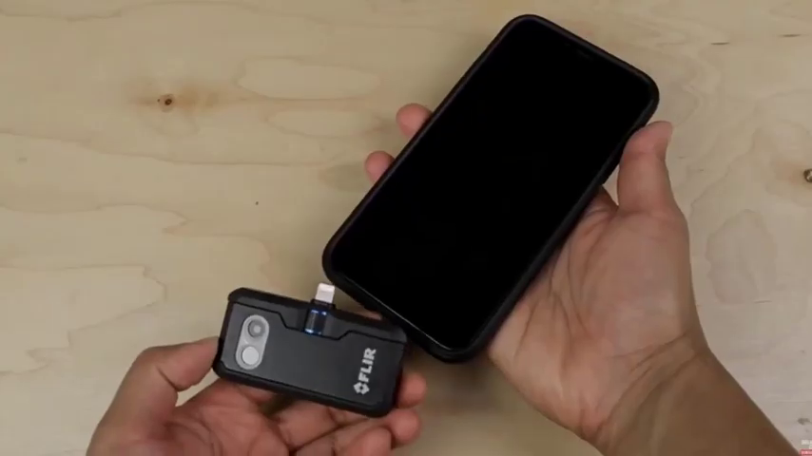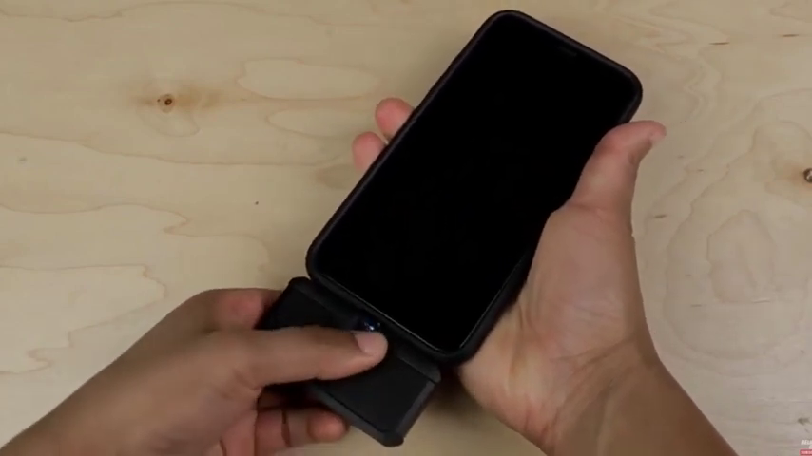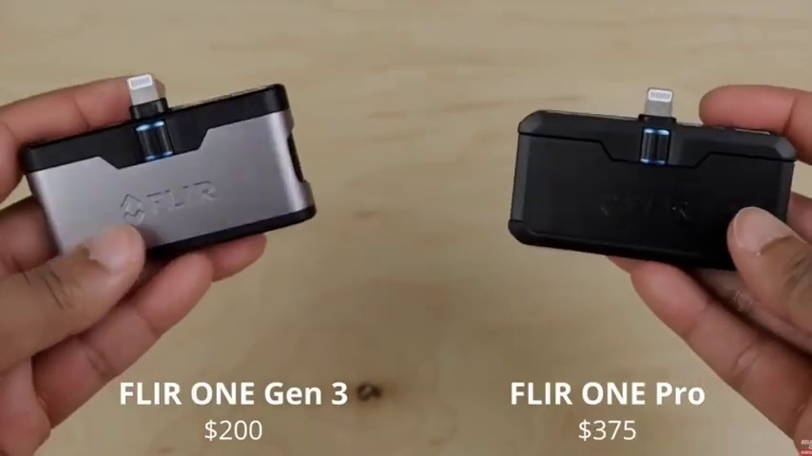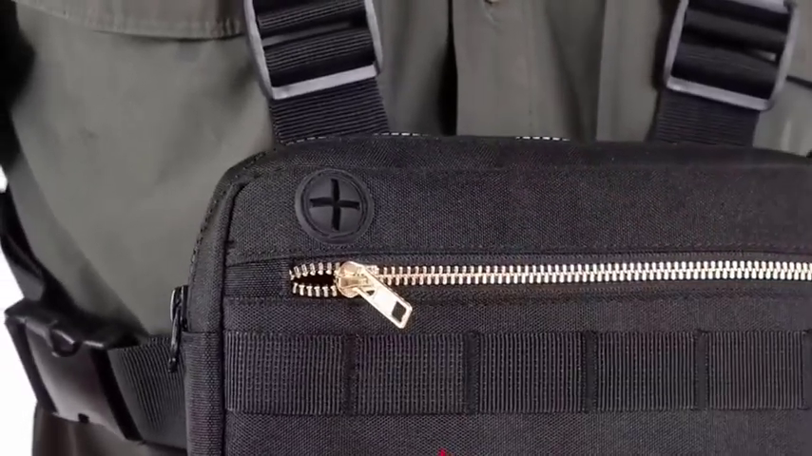Recommendation 2 is that if most of your duct systems are in basements and you only occasionally inspect ducts in attics or crawl spaces, or if your budget is simply very limited, you can save some money up front by going with one of the units that plugs into your phone. My current preference is the FLIR One Pro model for about $375, but even the low-res $200 model is better than nothing. Be sure to also get a chest pack to make it easier to move around in attics and crawl spaces.